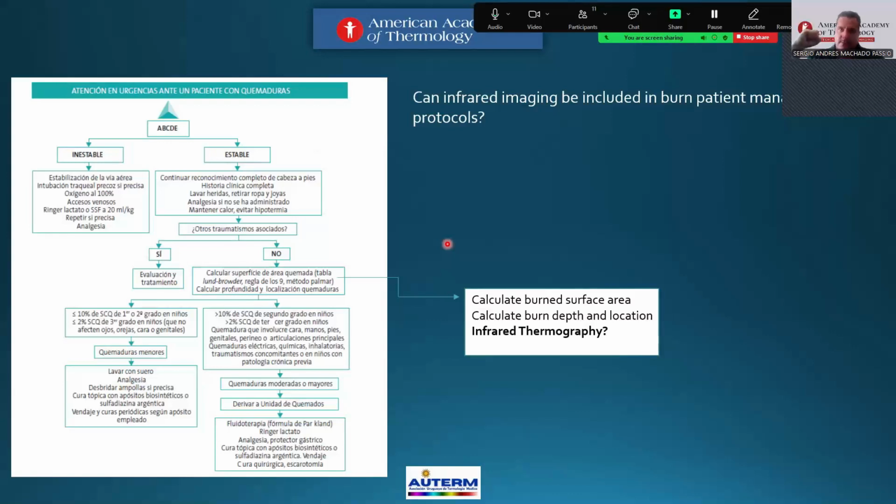The third question: can infrared imaging be included in protocols for burn patient management?